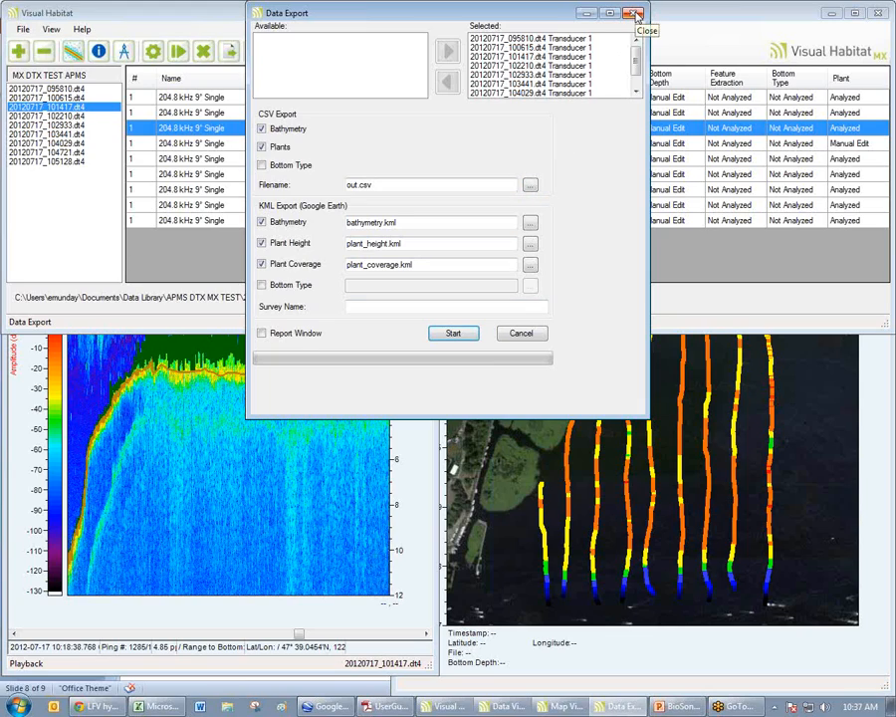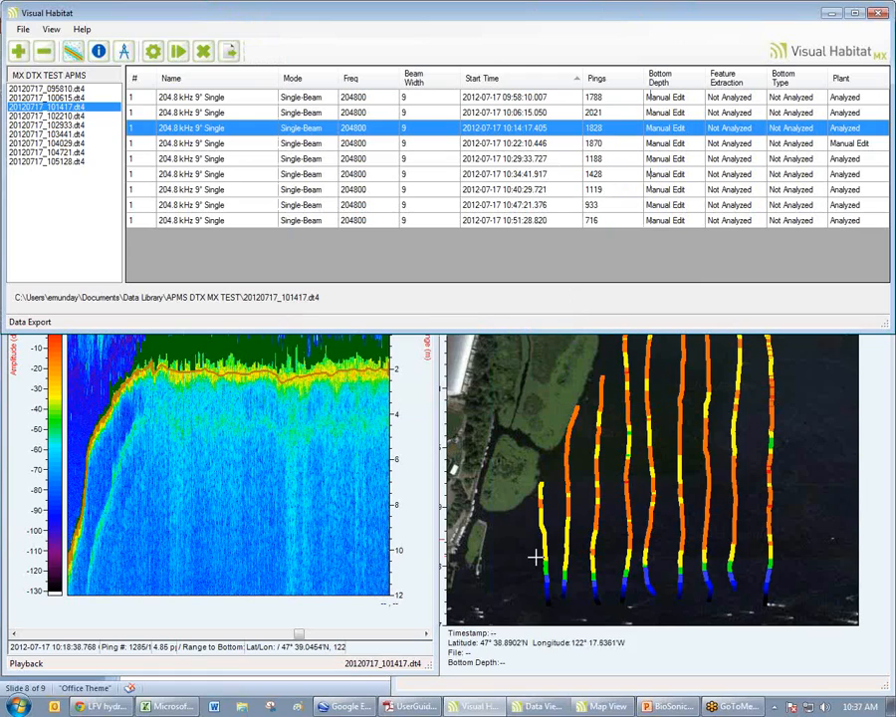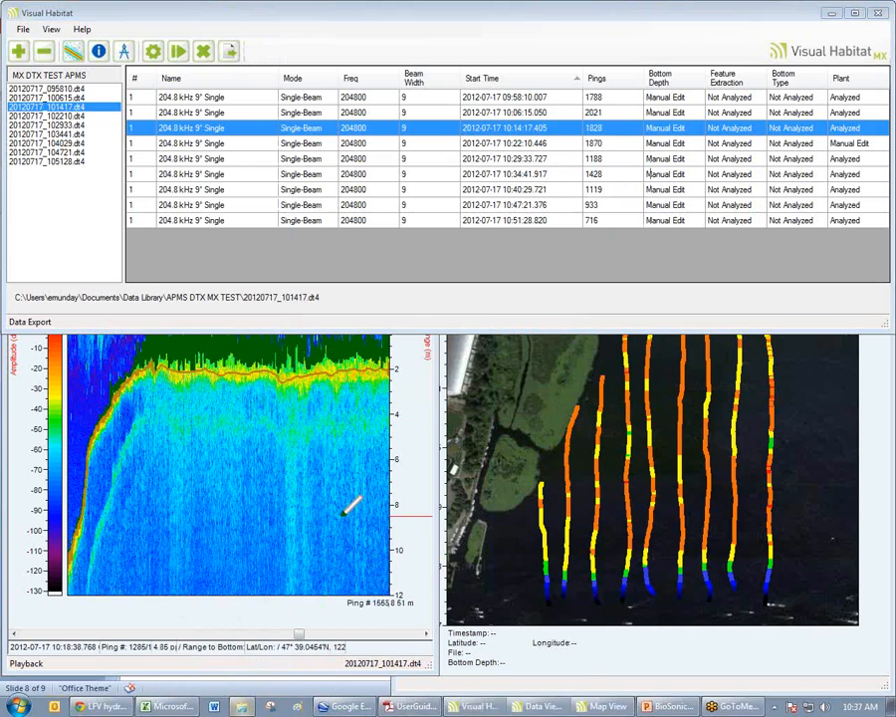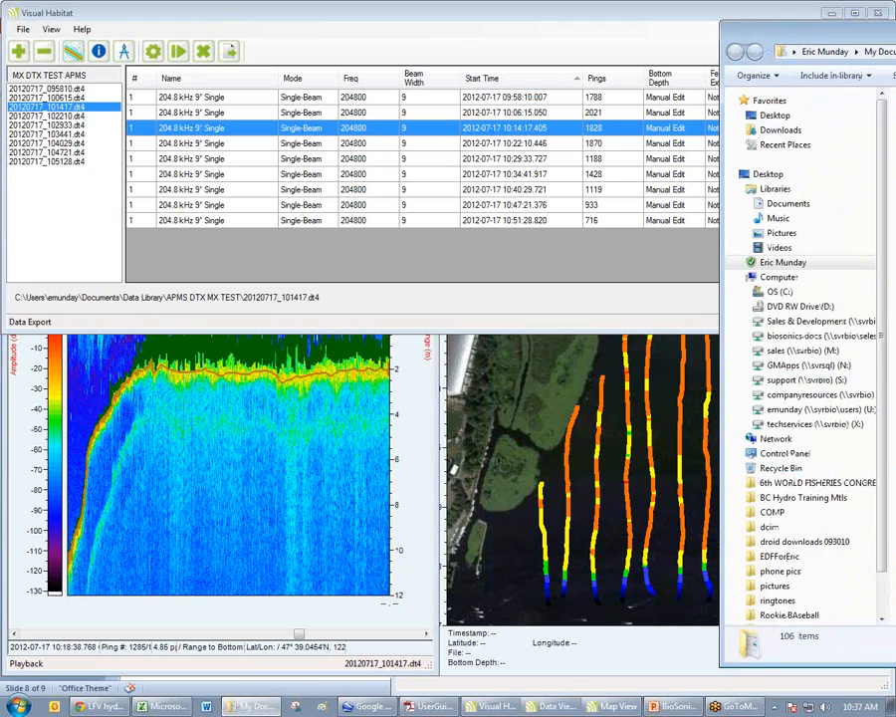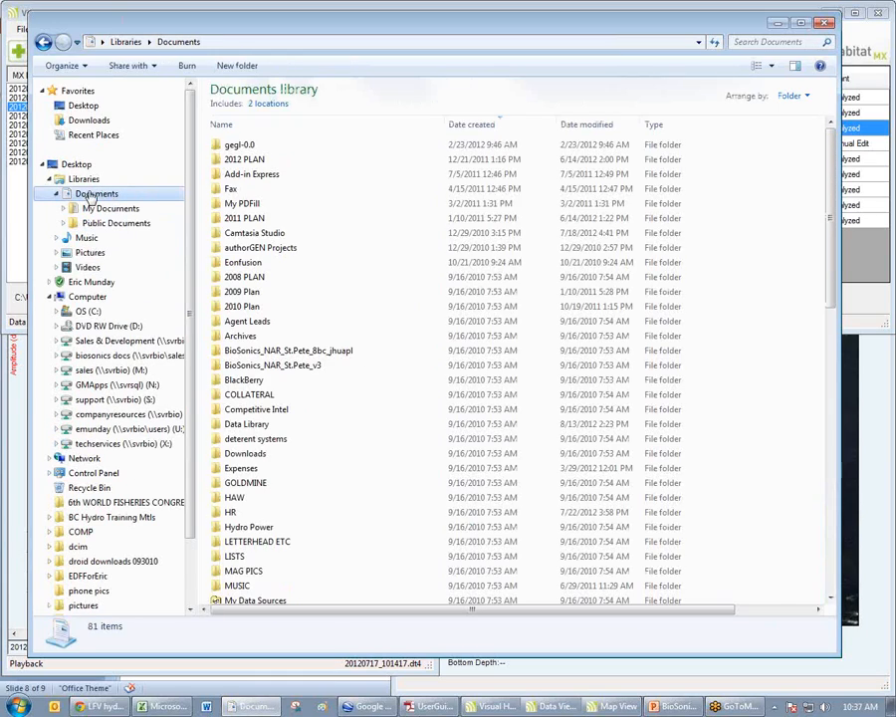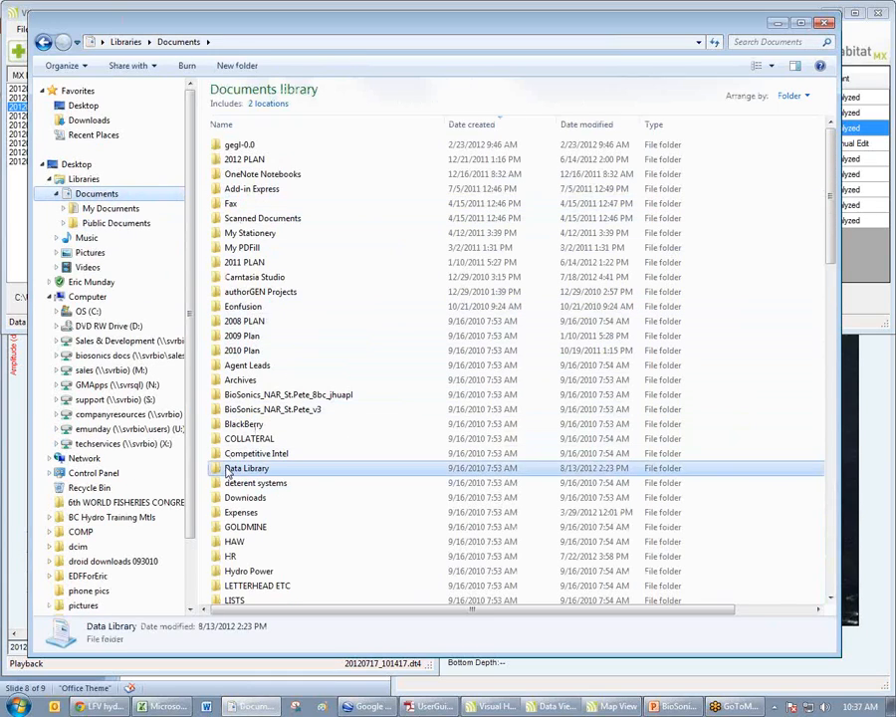Now, I'm not going to make you sit here and wait. I've already done it. So once I have exported my results, what I can do is take a look at the results. So let's go to my data library.